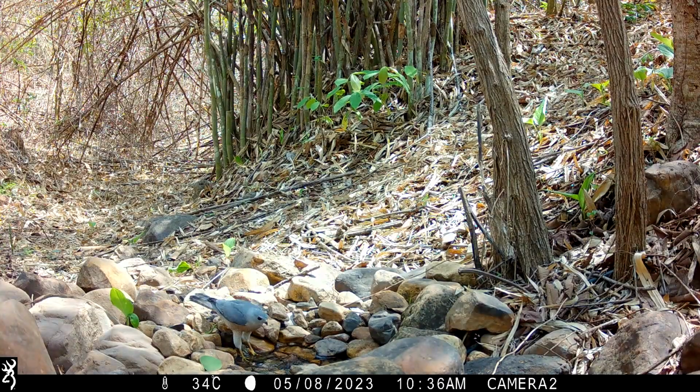And the shikra again. A morning visit this time. And I wonder if they come to drink after they've made a kill with these birds of prey. You will notice that there is not a single other bird to be seen in the picture when the shikra comes.